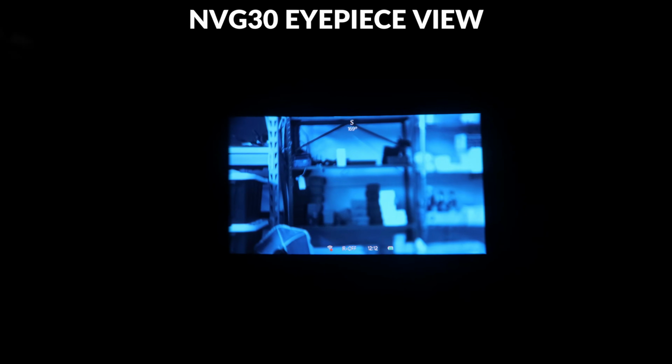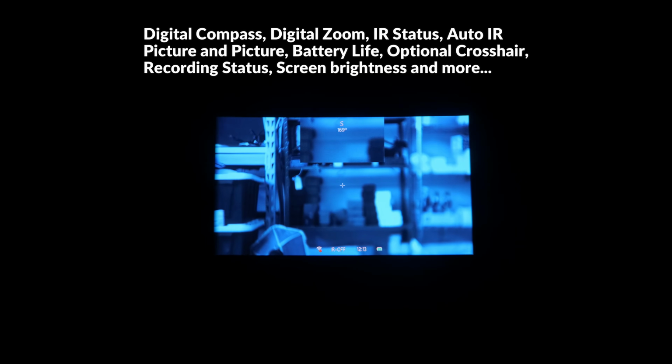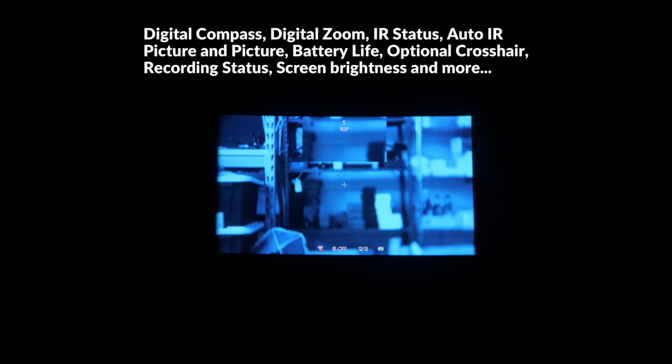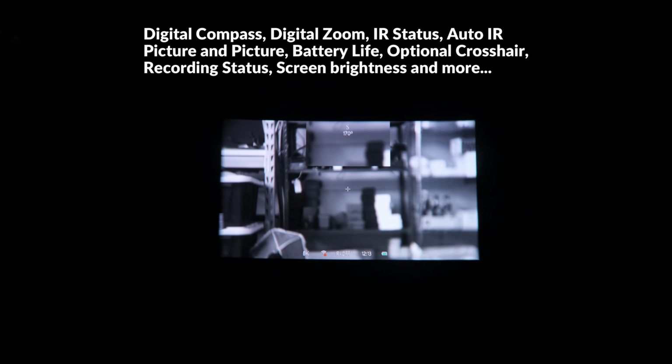The NVG30 does have a built-in digital compass, but I've noticed that it's not the most reliable, but I do like the optional picture-in-picture mode, which gives you a little zoomed-in window at the top of the center screen, which you can use to see further without compromising your whole field of view. You'll also see the battery life, video recording, the IR status, as well as the 1920 by 1080 OLED display, and overall both of these devices do deliver very crisp and clear images.